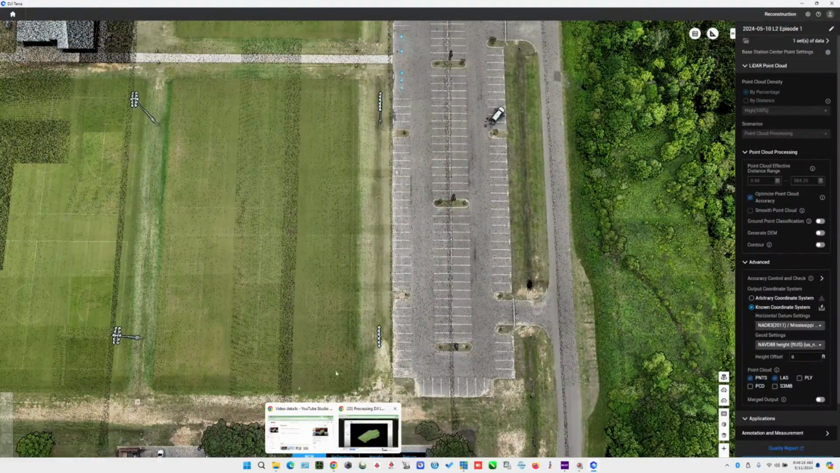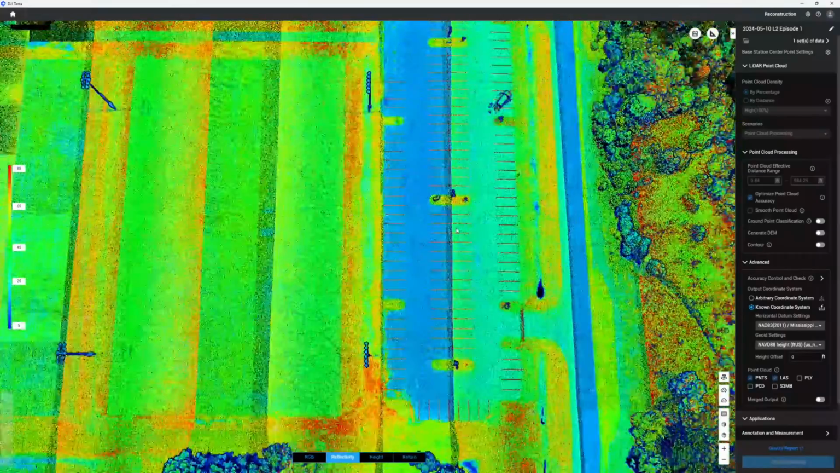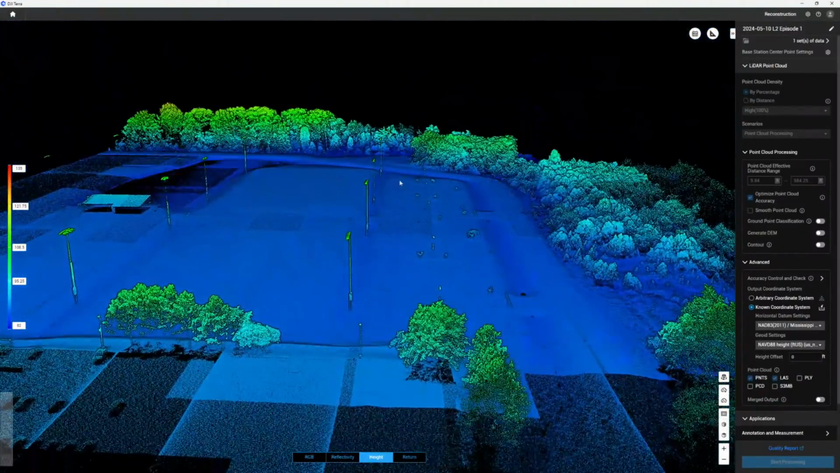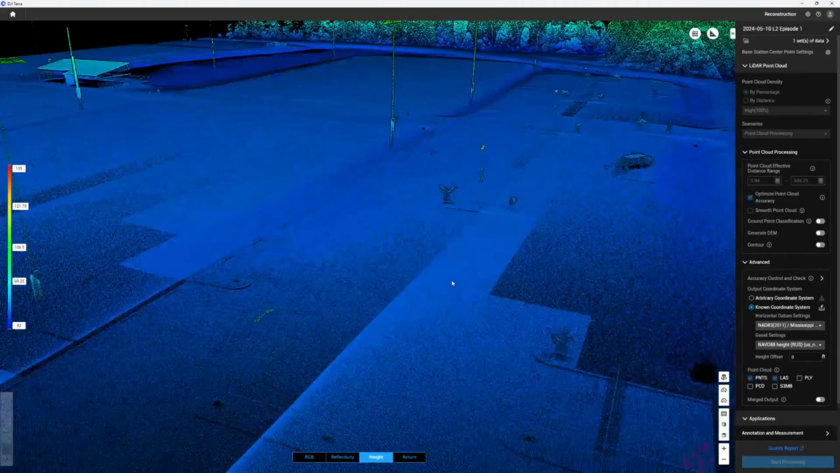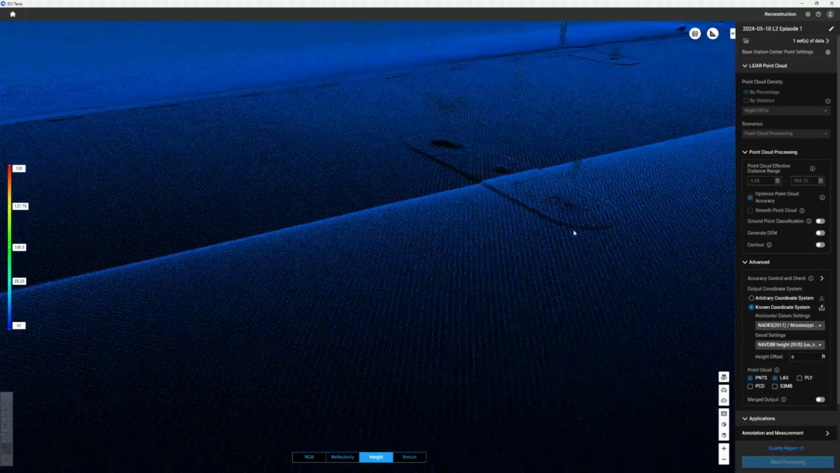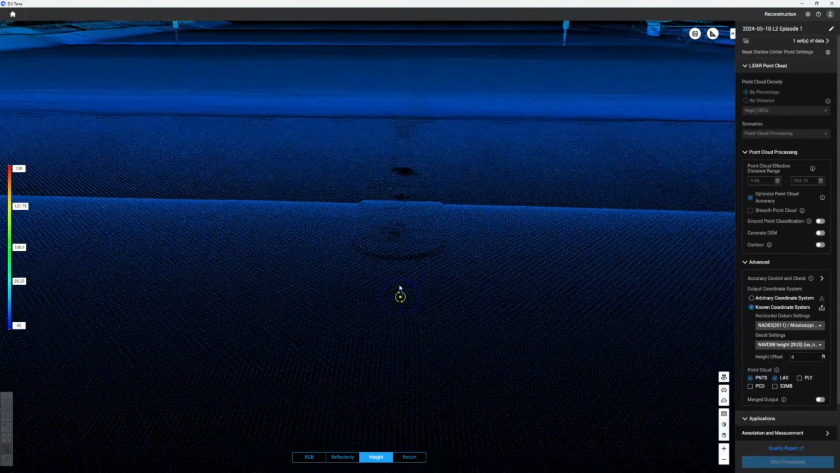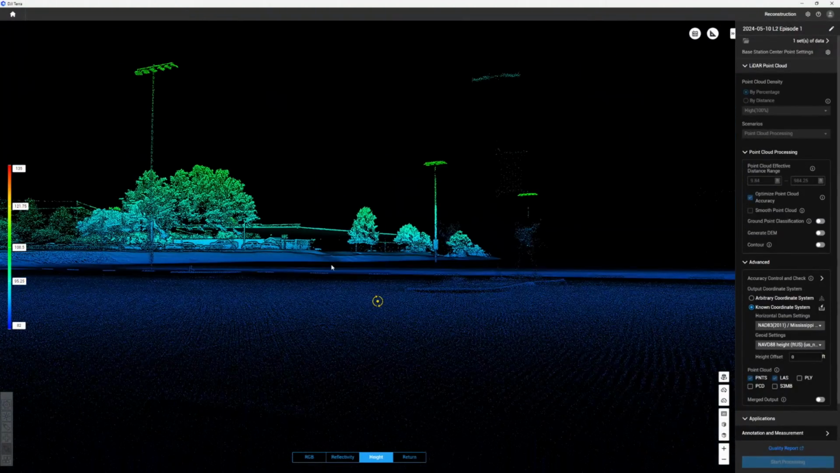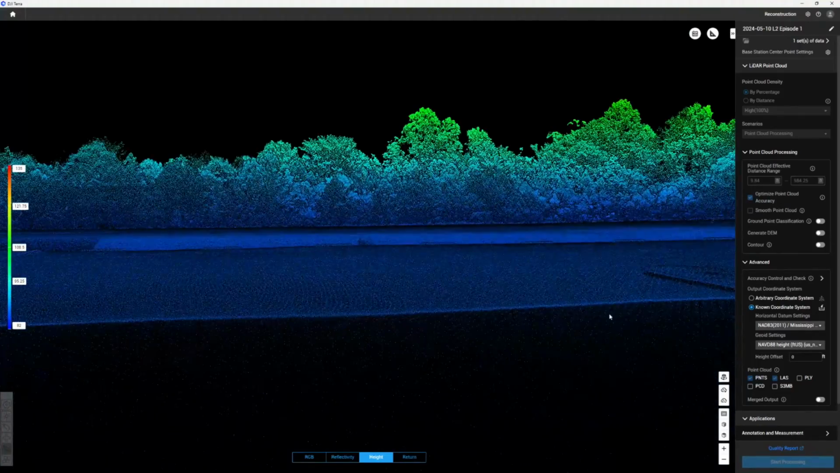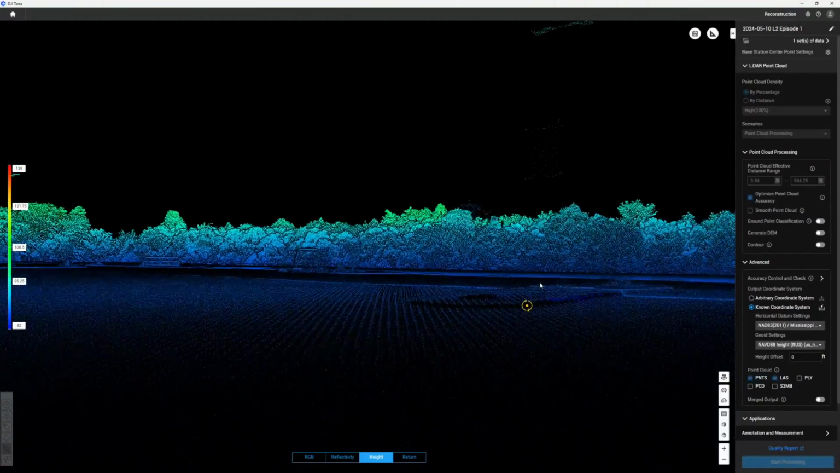Now we can look at it in reflectivity, height. But man, I'm just going to tell you, it's actually pretty impressive looking. 200 feet. And you can see we've got nice curbs captured on that. So good curb detail right there.